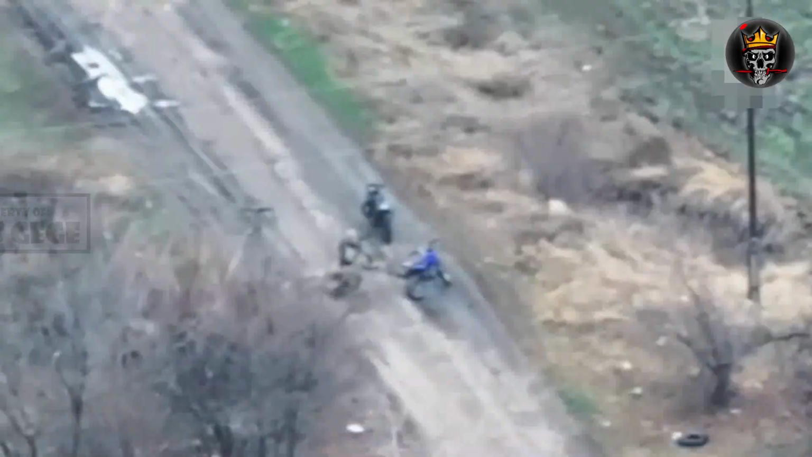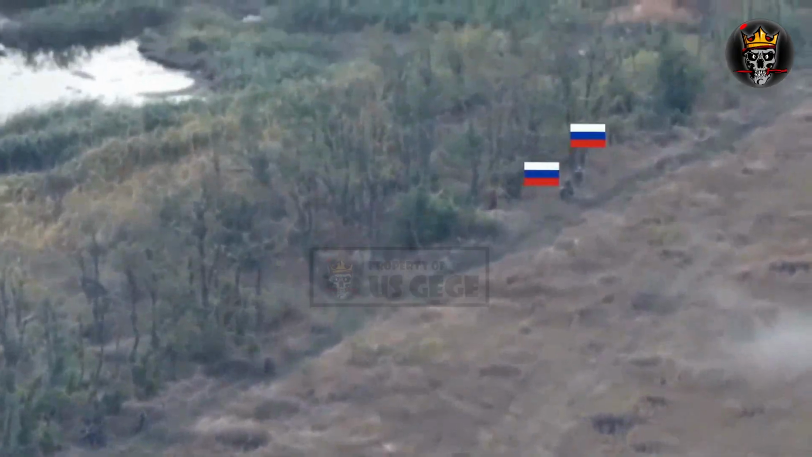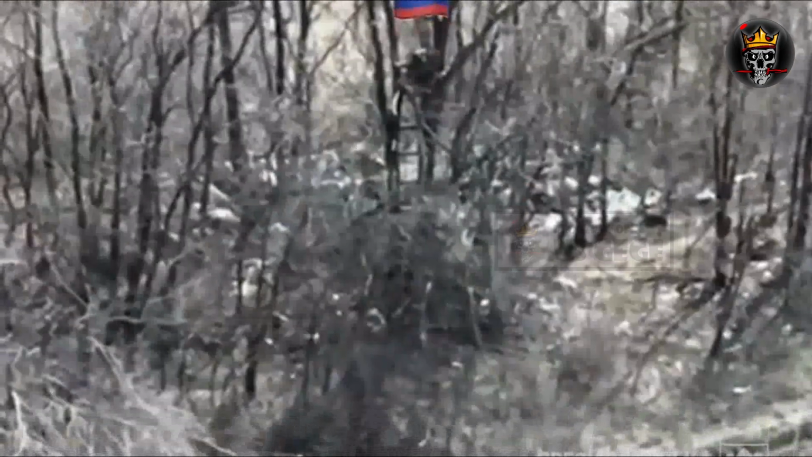Geolocated footage from the Ukrainian drone operator showcases how early the Russian group was detected, just as they were gathering to start their assault. There were also several armored vehicles present, not only to provide fire support and carry additional infantry on board, but also to divert Ukrainian fire away from the main group with motorcycles.